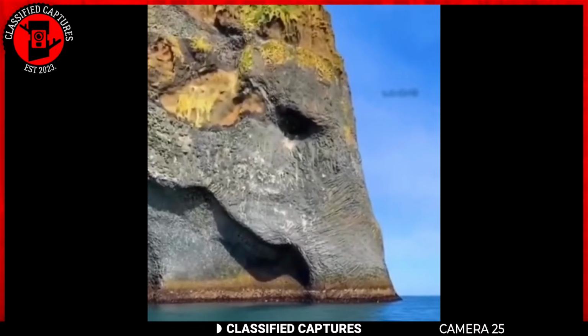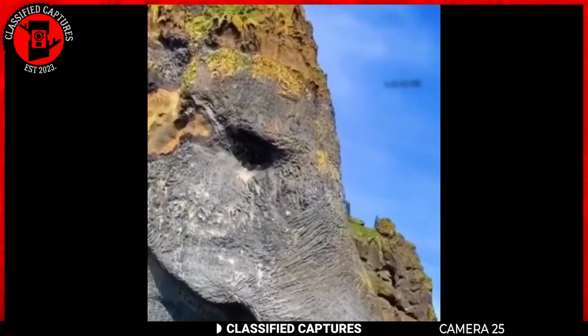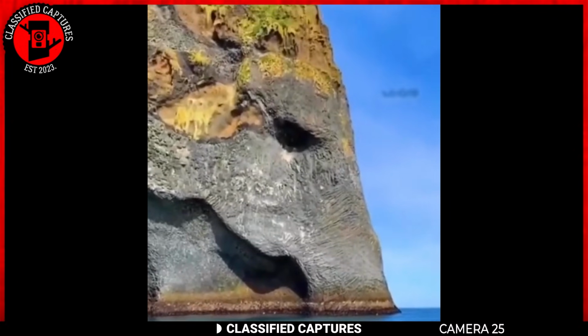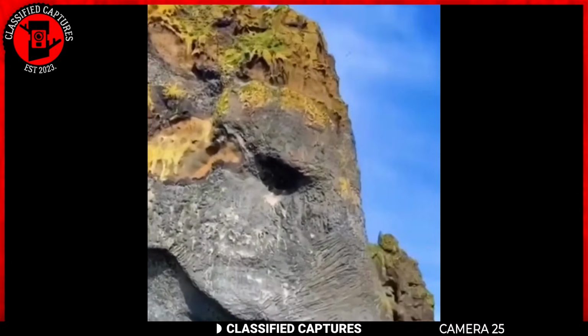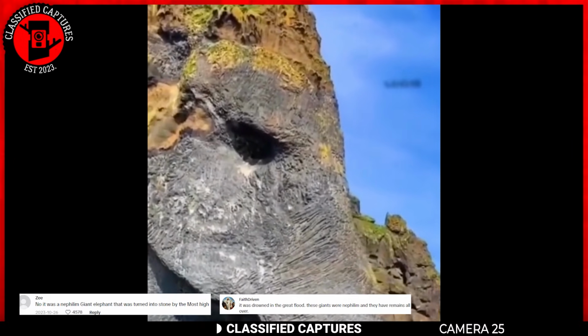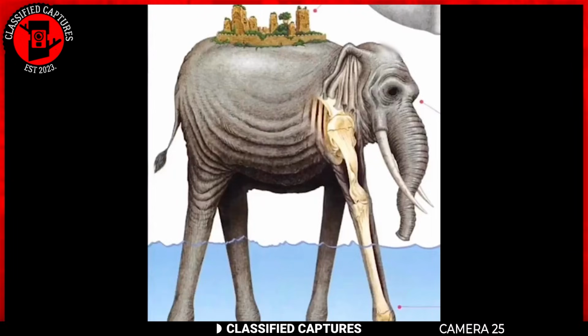I recently came across this strange footage. Take a look. Someone had captured a large, strange-looking rock shaped like an elephant, with the rest of its parts appearing to be submerged in the ocean. When this footage was posted, it sparked a lot of discussion. Many people believe this elephant lived during the time of the Nephilim, the giants that roamed the earth before the Great Destruction supposedly wiped them out.